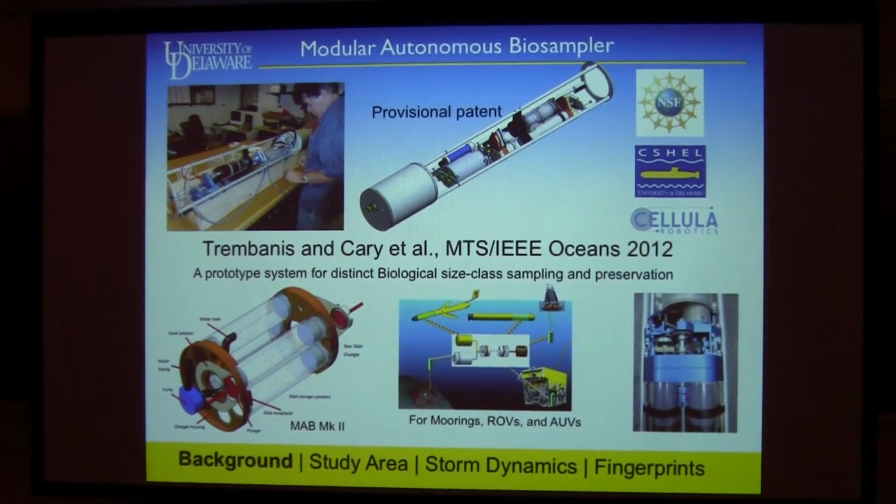So we do a lot of work in technology development. I used to work in the AUV industry, and one of the systems we're developing, and I had a nice time talking with Josie about this, is a new system. This is work with Craig Carey, a genomicist at Delaware and at Waikato, to develop a modular autonomous biosampler. We want a system that can sample and filter water samples and filtrates.